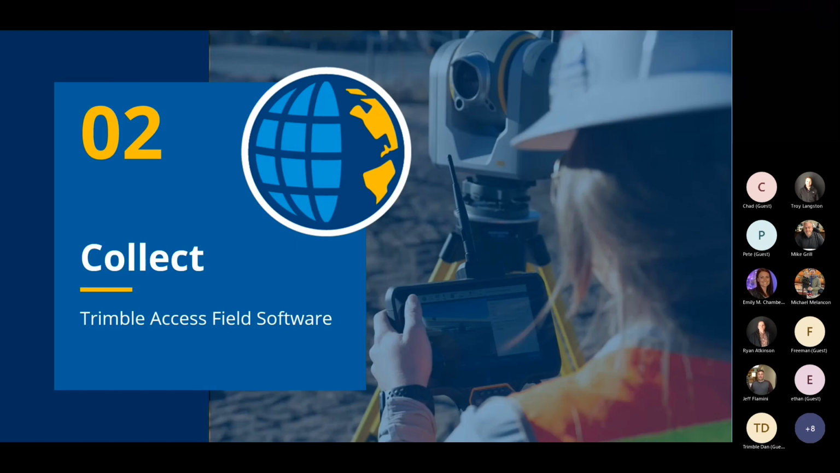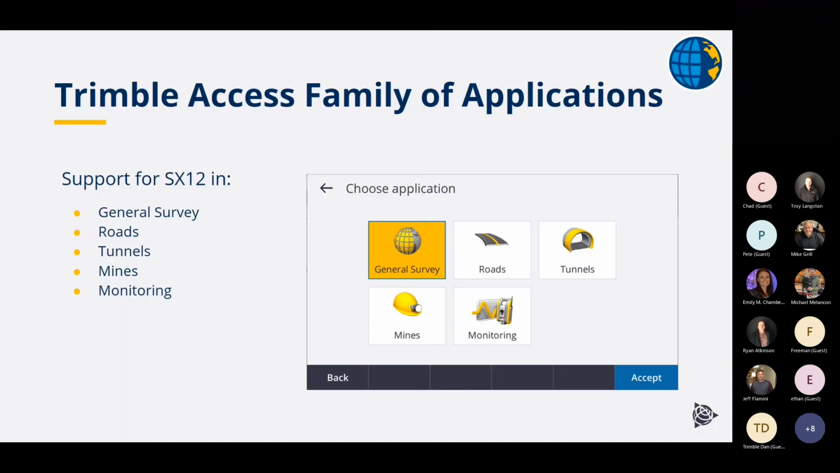So now this portion, I wanted to take a little bit of time to go into the data collection with the Trimble Access field software. So again, the Trimble SX12, we're going to be working with the data collector like a TSC7 that has the Windows-based solution. It's currently supported in these different modules.